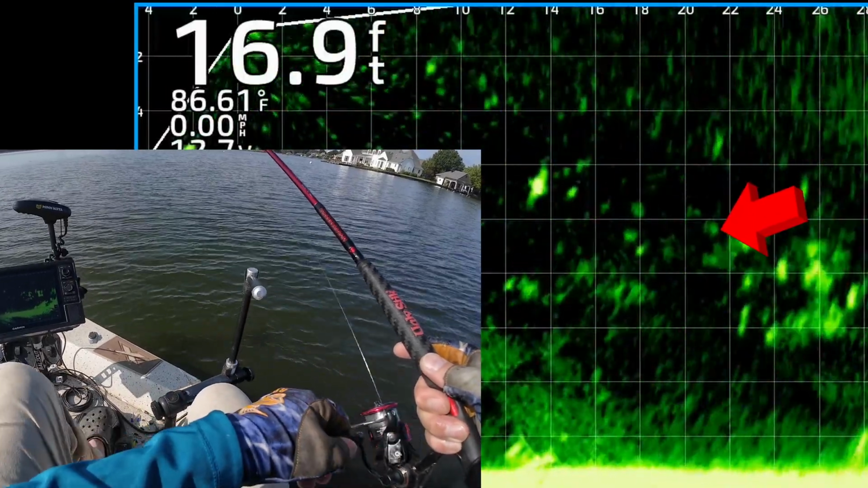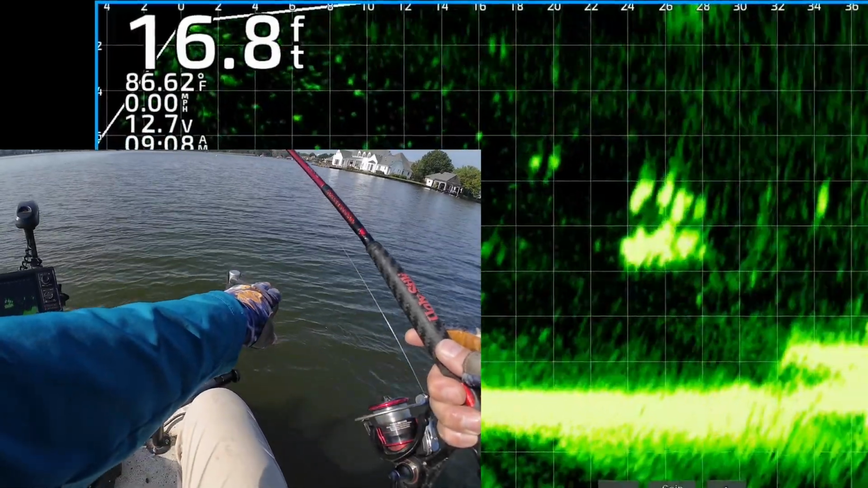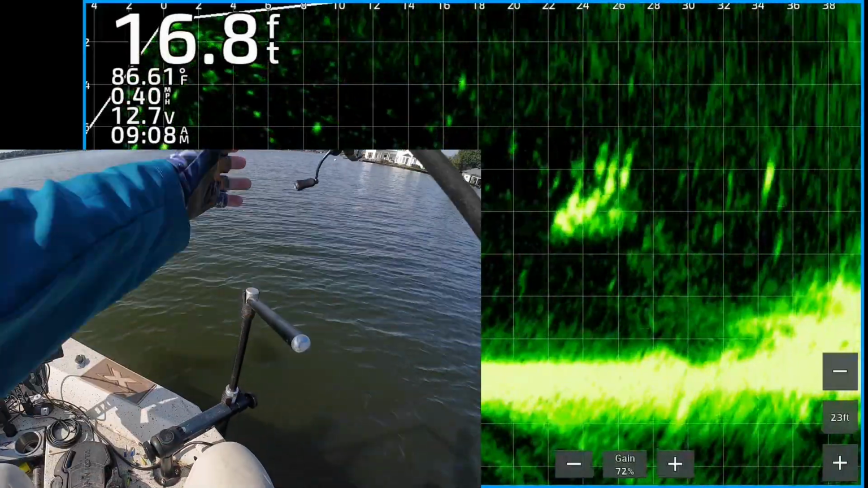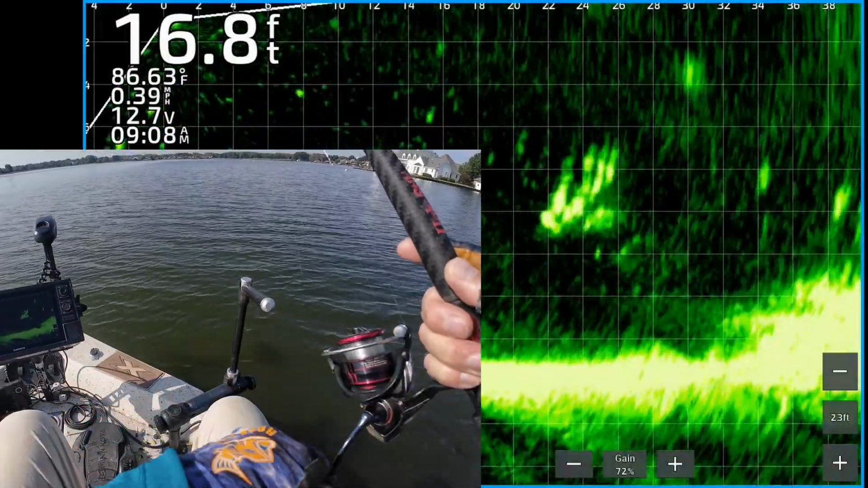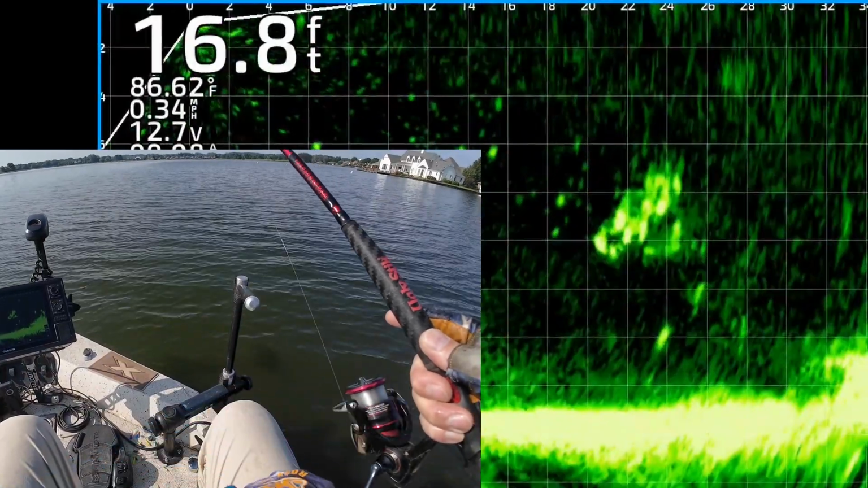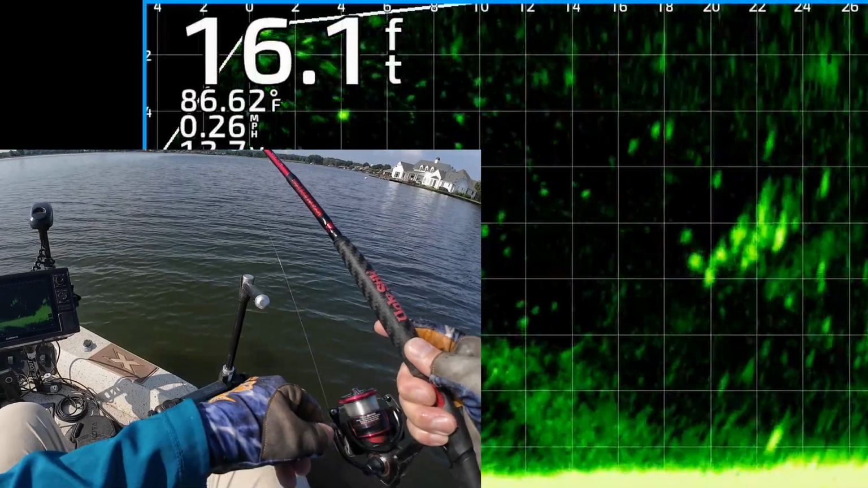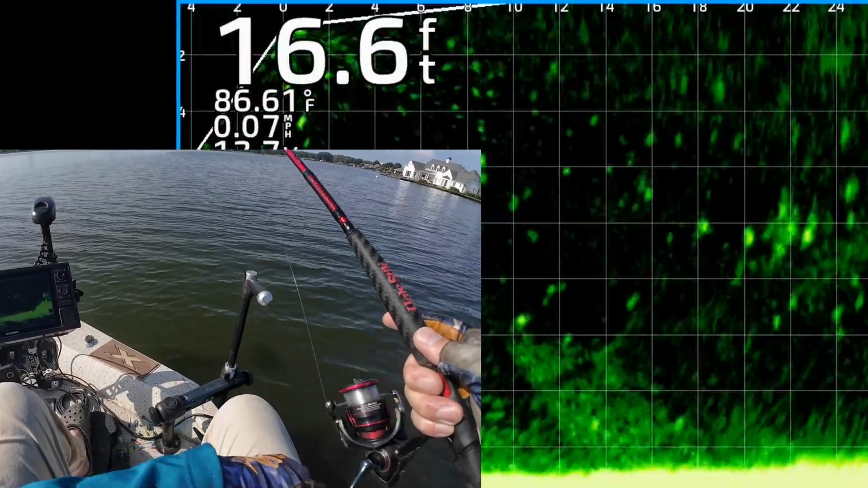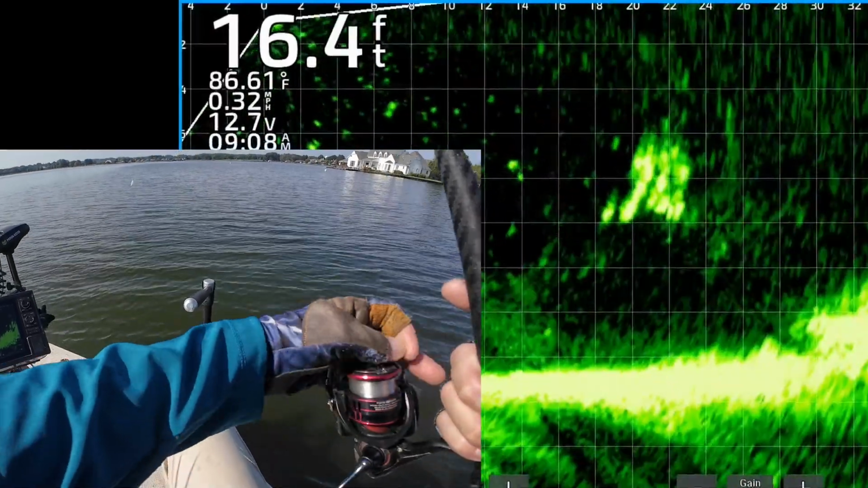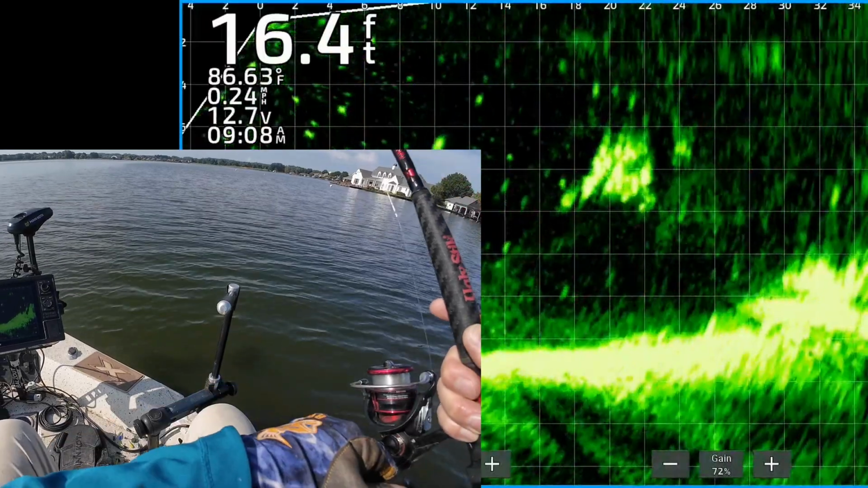There's my jig and weight. No takers on that one. So I'm going to reel it up, chunk it back out there again. Man, that's a good looking group of fish right there. Alright, there's my jig and weight. And just because you can see them doesn't mean they're going to bite. This time of year is so tough because you can see the fish, but they just aren't interested in biting. It is a tough time of year to fish, but I am going to keep bugging them until they bite it.